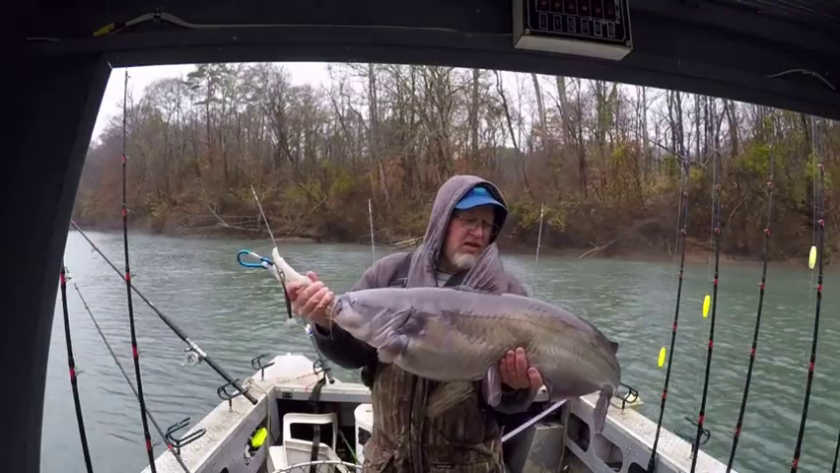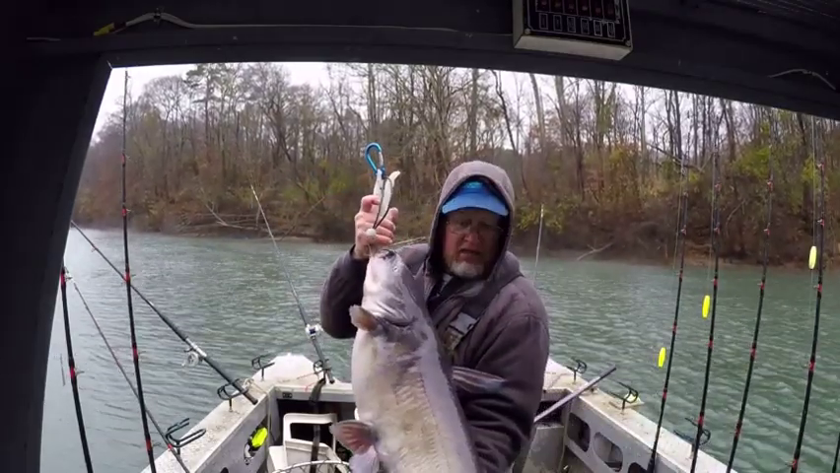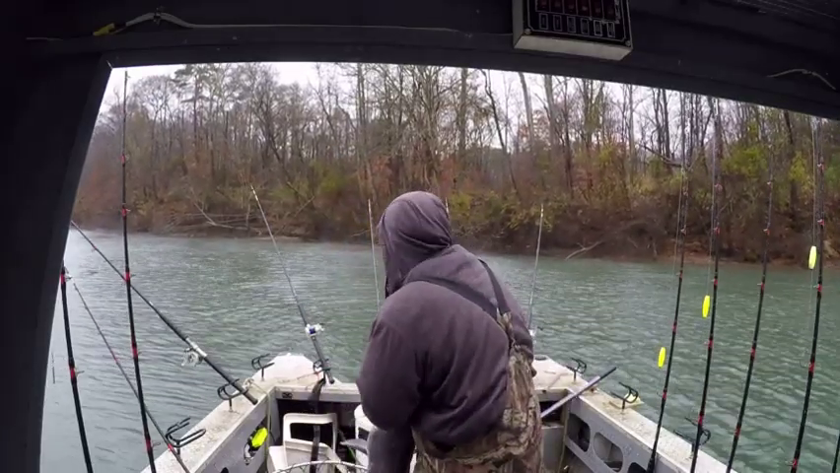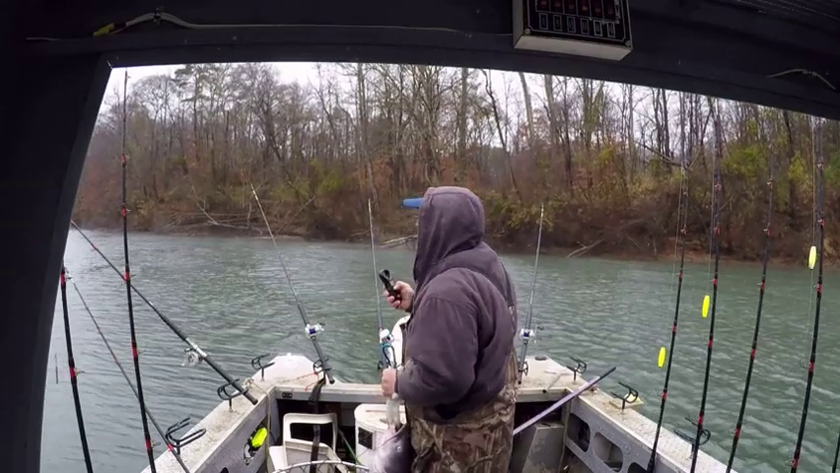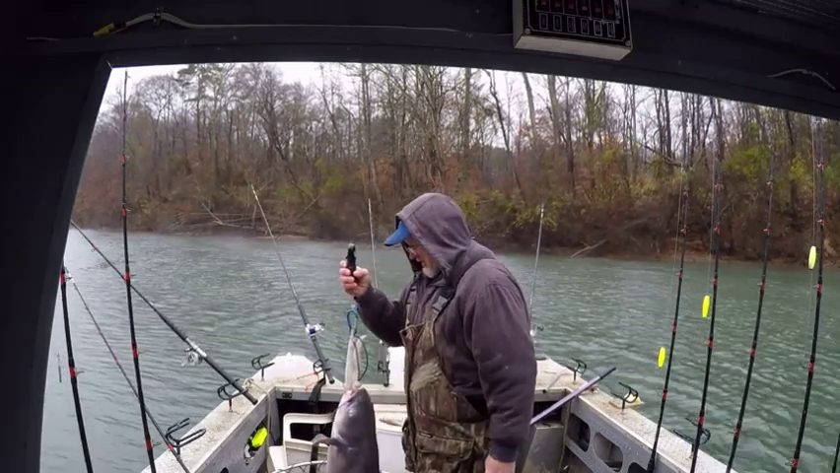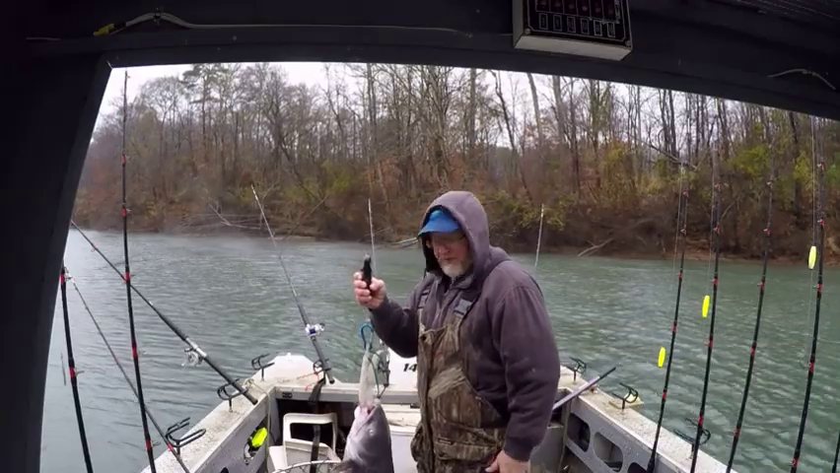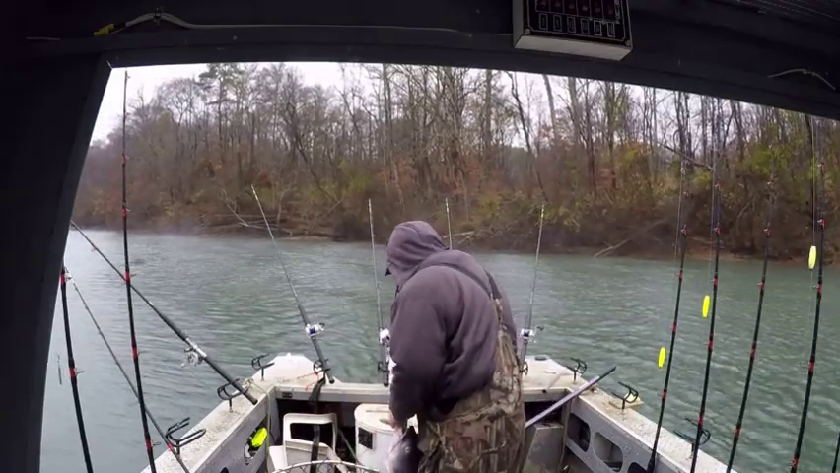That's another one. Alright. Pretty fish. He may not be as big as the last one. He looks it, but I don't think he is. 24.5, that's not bad at all.